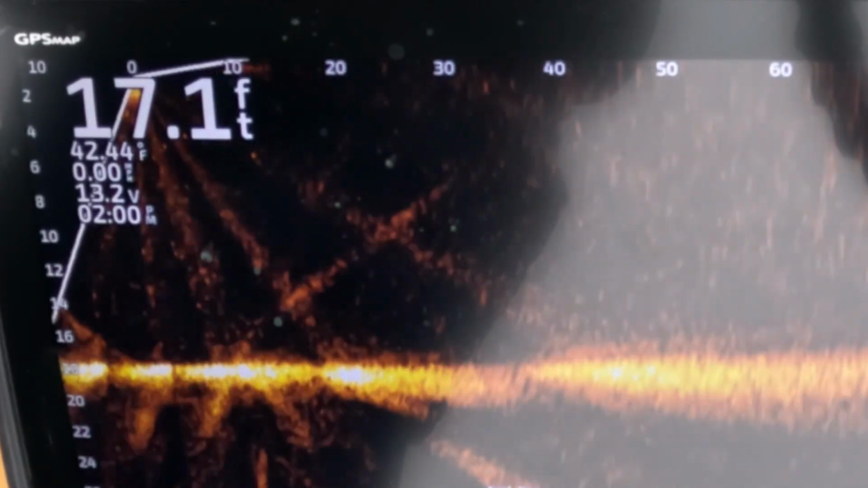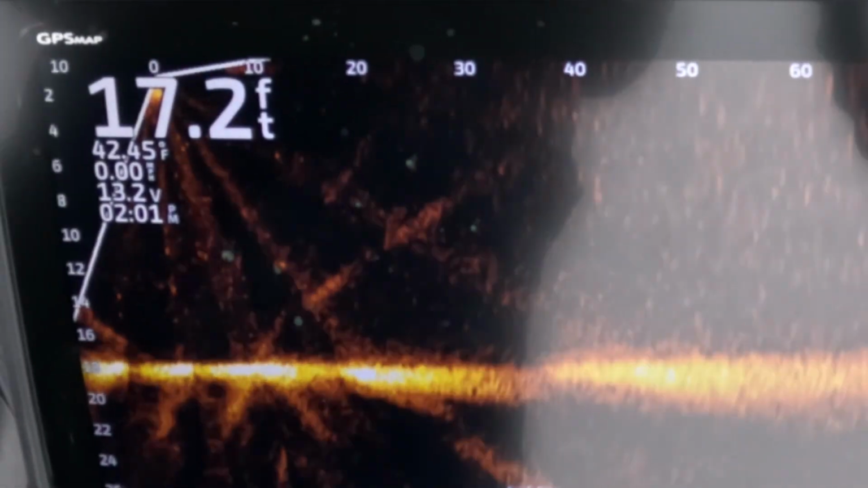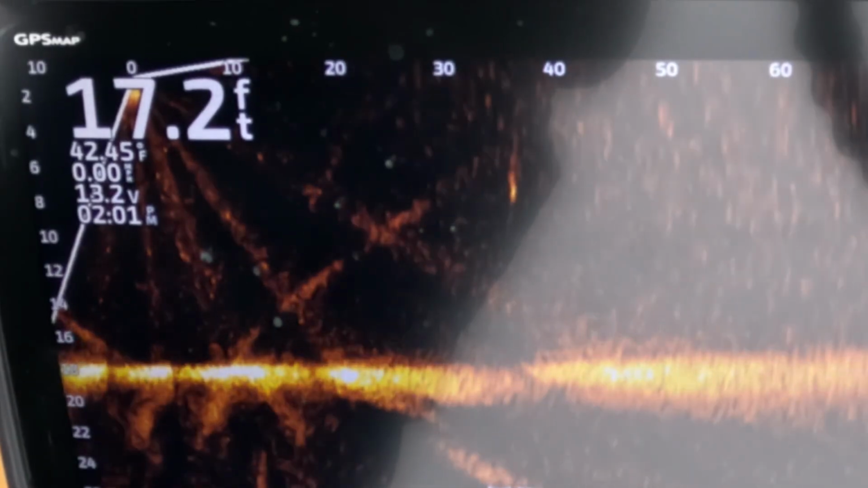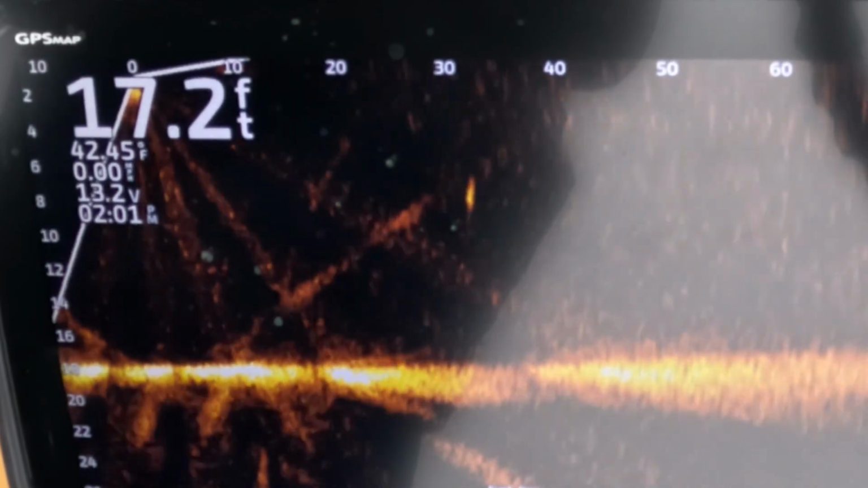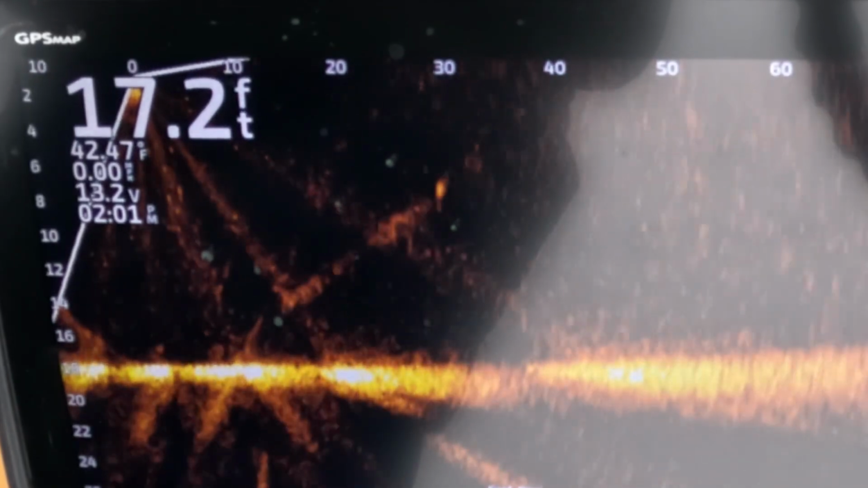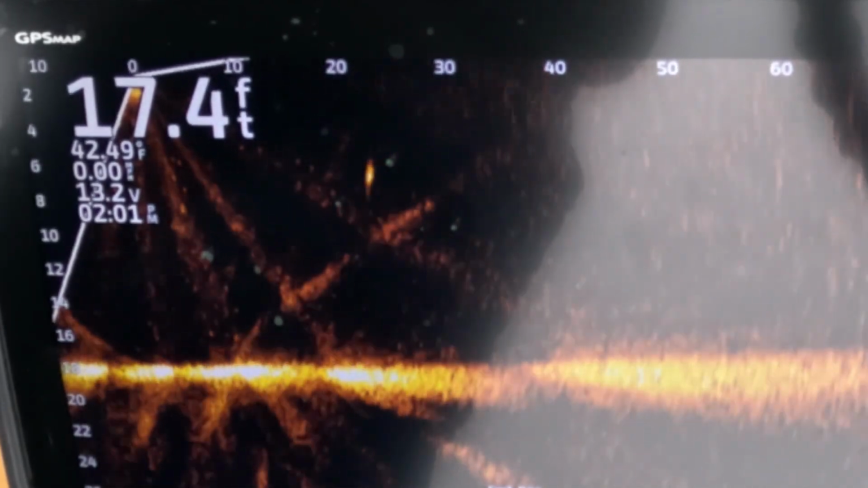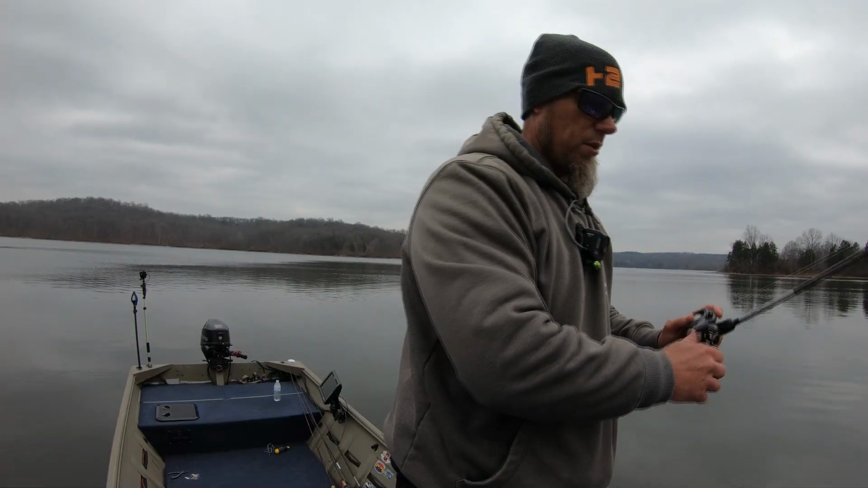It's kind of hovering in that 7 foot zone. Yeah, so 6 to 7 is kind of wanting to be in that 6 to 7, a little bit shallower running jerkbait than some of these other ones. It's not scared of 7 though, it's trying to get down there. Yeah, there it is. So I'm saying 6 to 7 on this one. And it starts coming up pretty fast as you get closer to the boat. I'm going to say 6 footer on this.